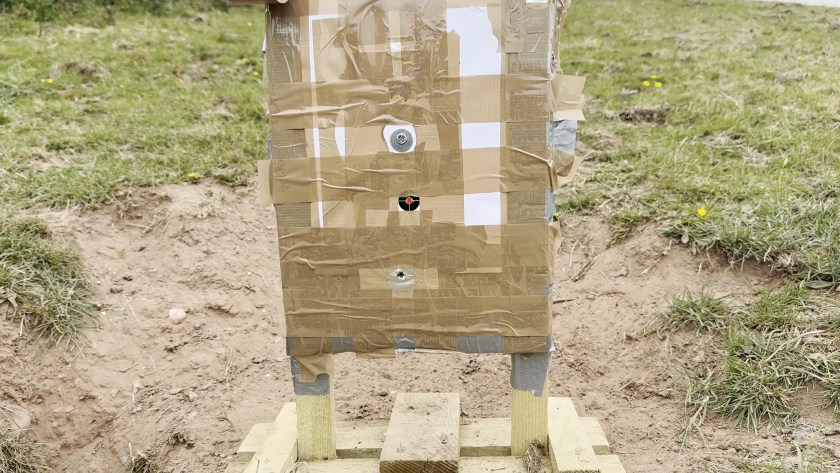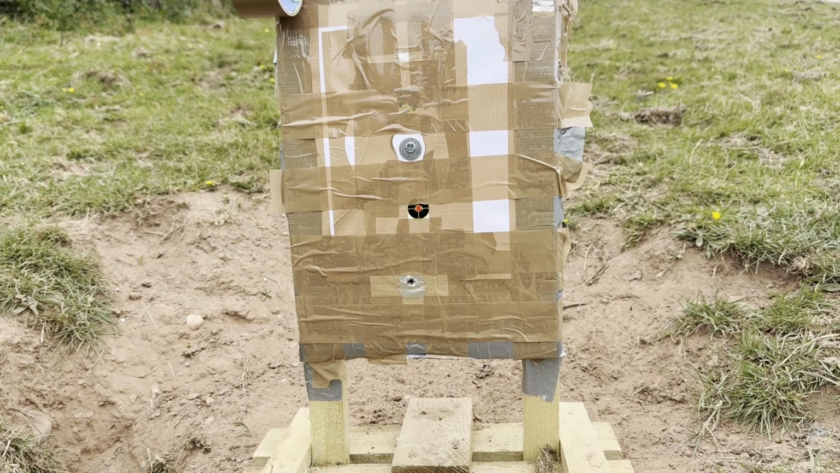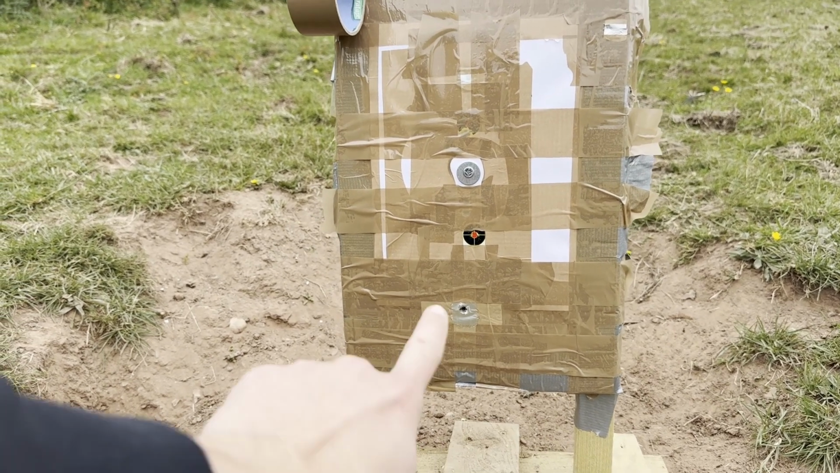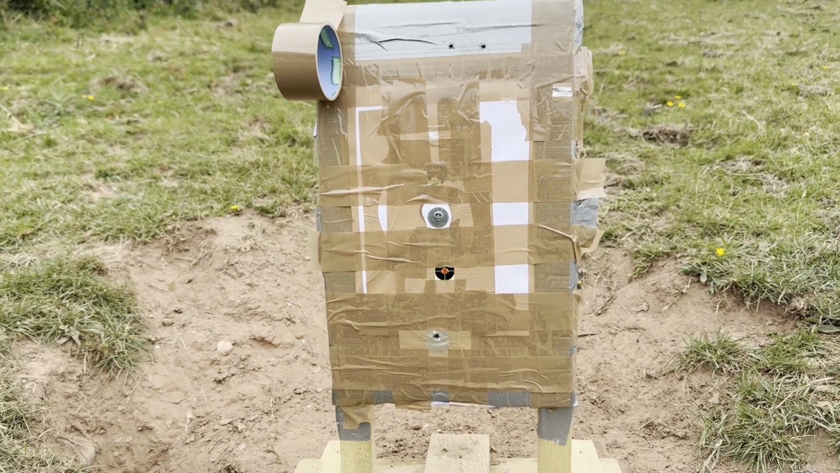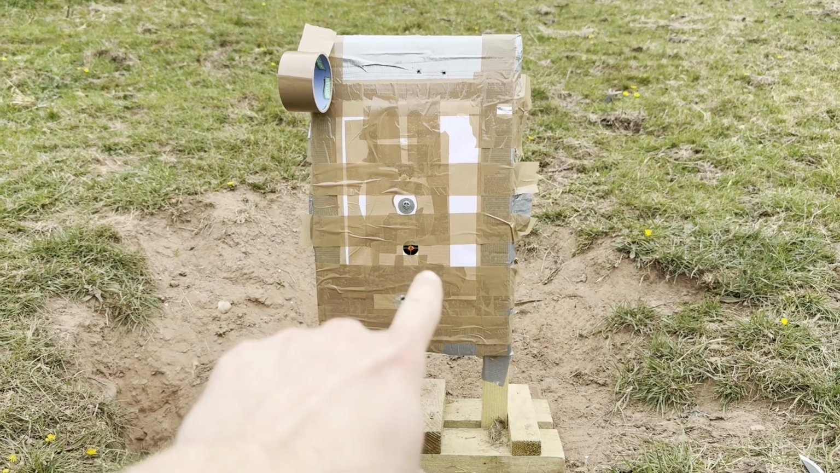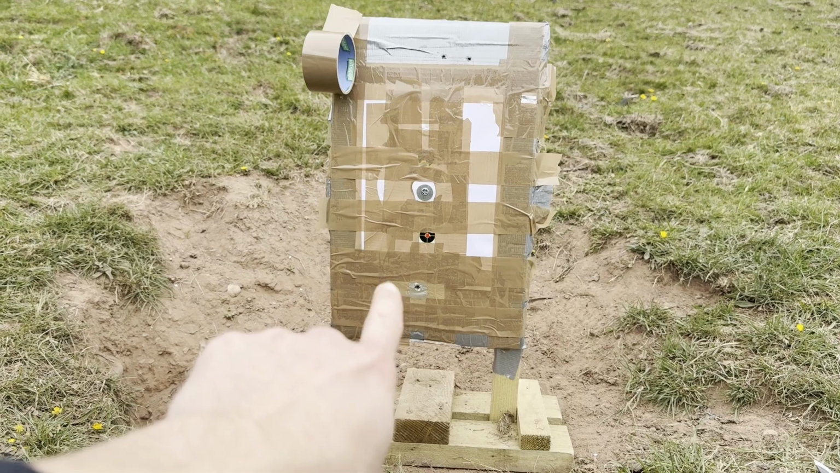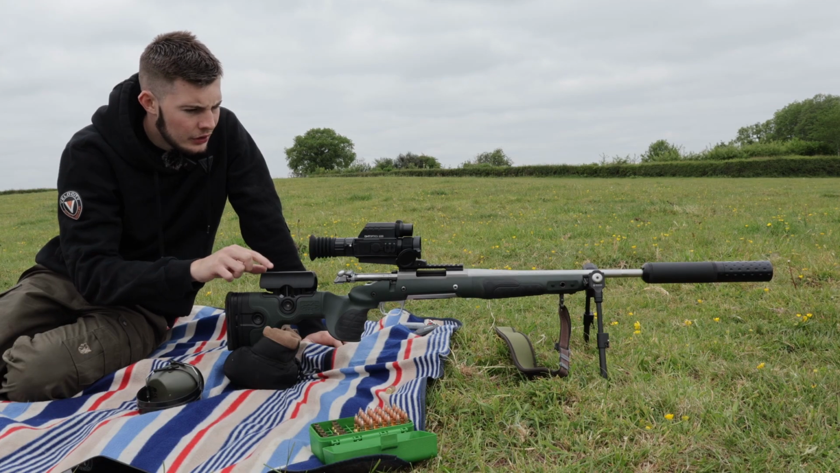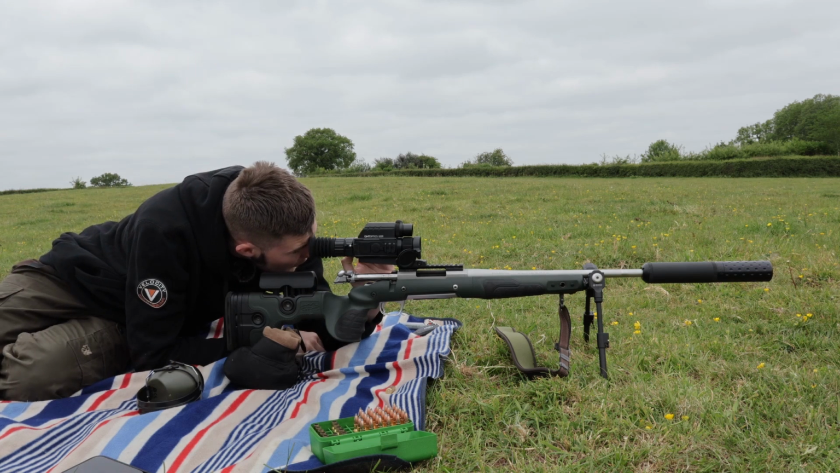Switch to day mode on the full screen, and then picture-in-picture thermal, and we'll shoot a shot at either that tin foil or just that red dot, whichever looks clearer. And as long as it hits either within that black circle, or if I'm aiming at that tin foil, within that, I'll be happy with that. Swapping back over to normal day mode image and picture-in-picture.